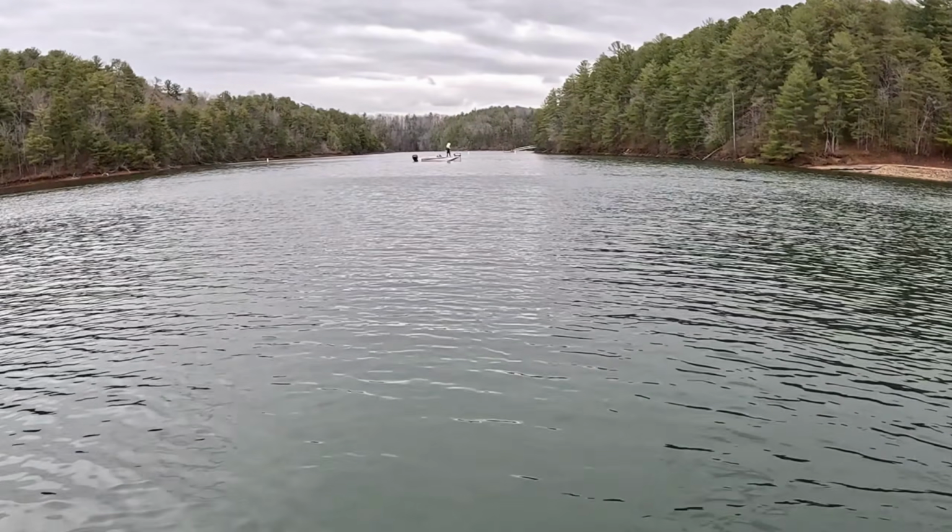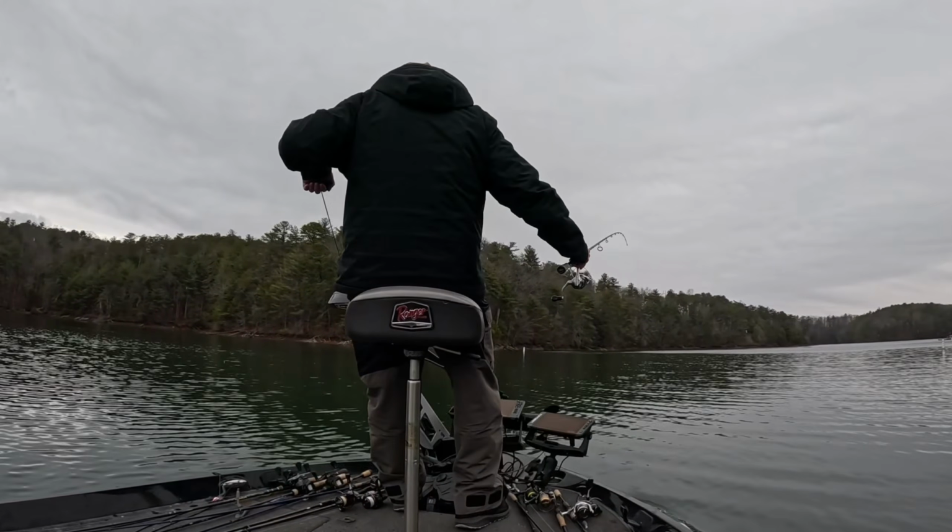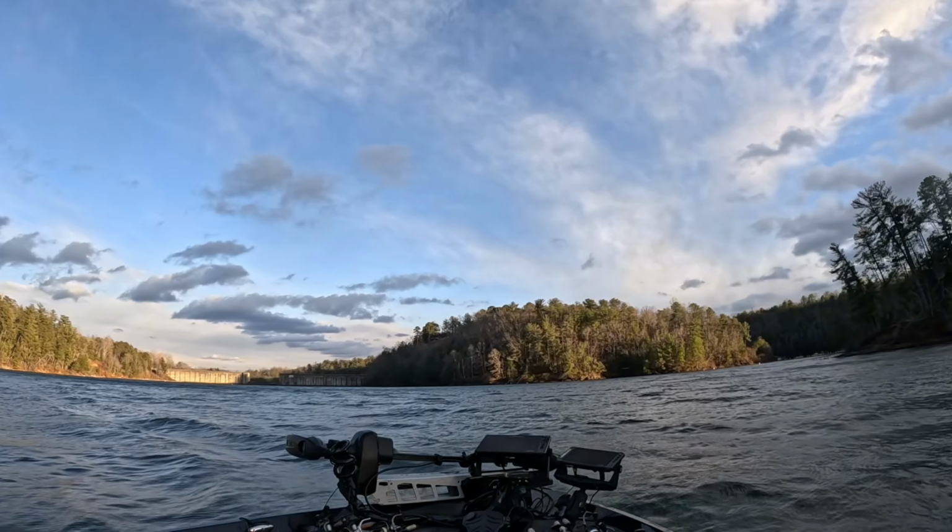So at that point, there's another boat in the area, and okay, it's time to make an adjustment. Let's just move and go somewhere else. We'll find some fish that haven't been messed with or that I haven't spooked with the boat. The water's really clear, but when we got out to the main lake, the wind was absolutely ripping, sustained 20 to 30 mile an hour winds. I might have mentioned that before, but I ran into a few different areas trying to find a protected area. I did find one protected area, but there were no fish there.